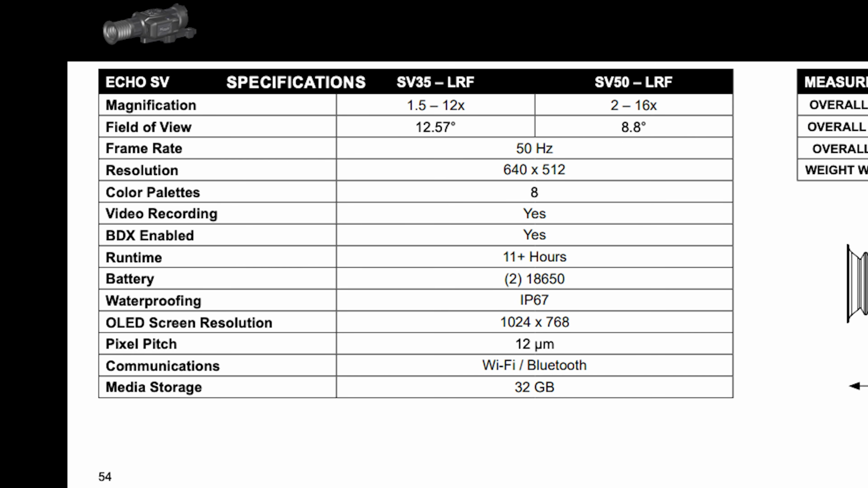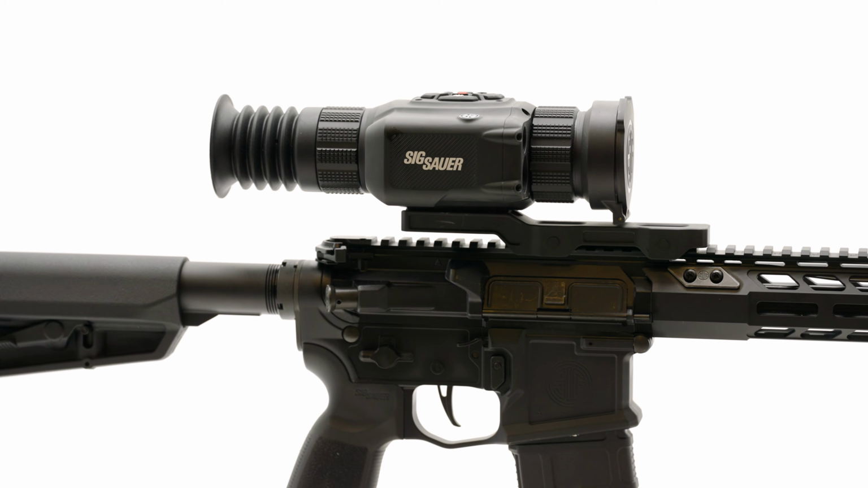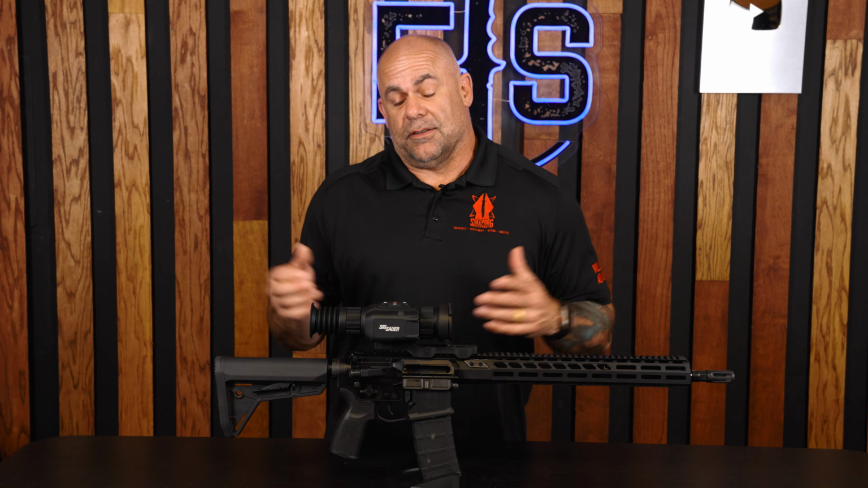As far as the specifications on this thing, the magnification is 2 to 16 power. It's got a resolution of 640 by 512. The overall height of this thing is 3.5 inches and the overall length is 10.7 inches. So it's still in the realm of compact, especially when you take into account all the features that this thing has. All right, that takes care of all the specifications, at least most of them.